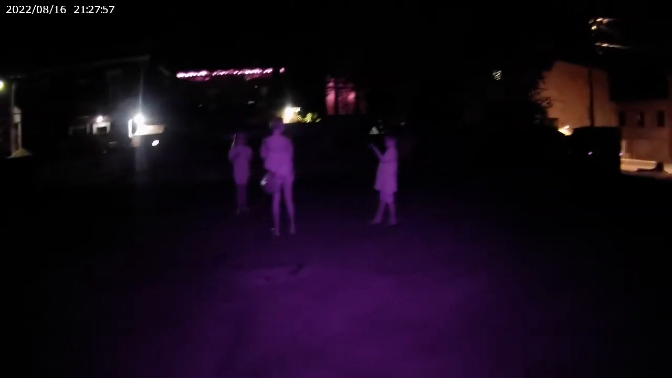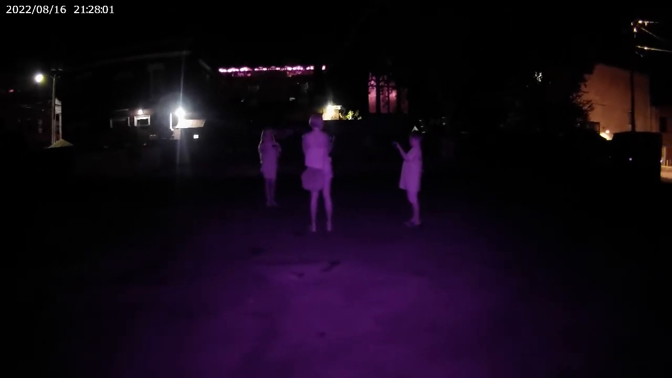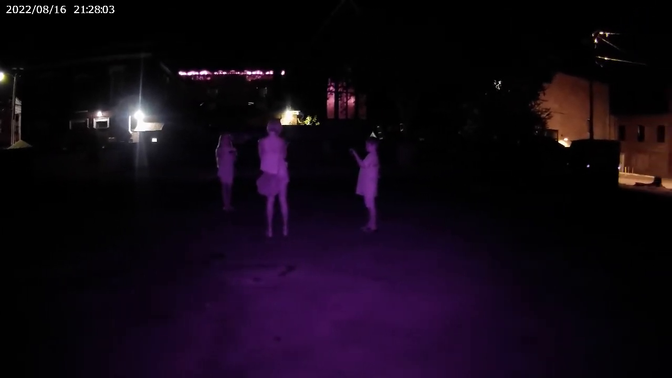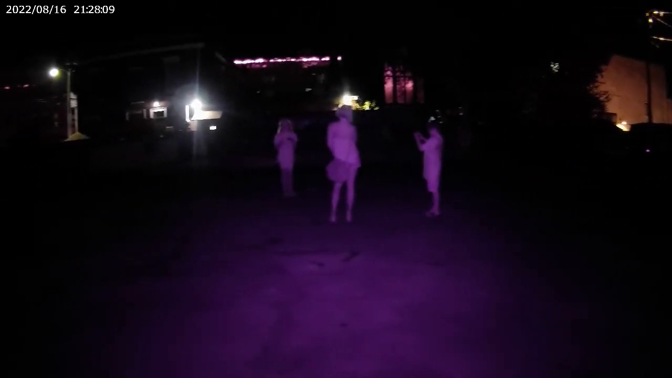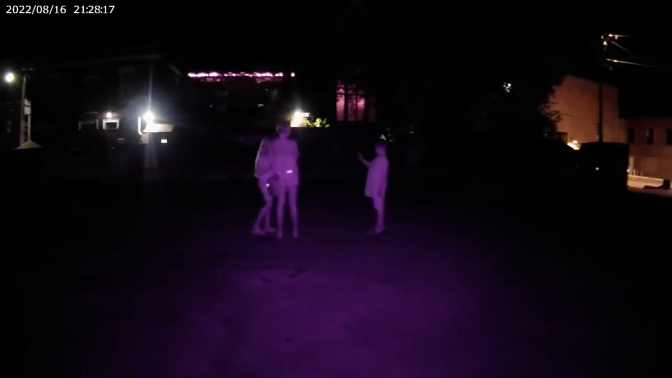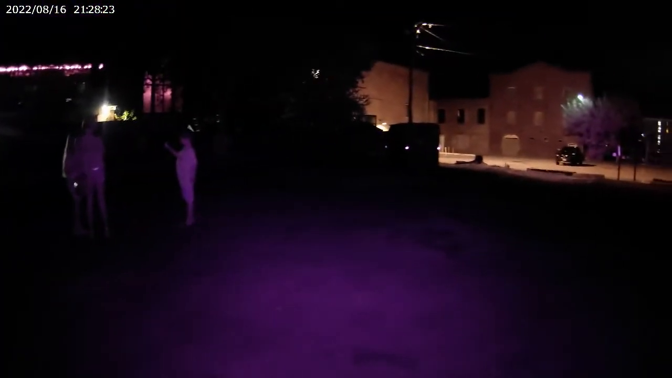Is there a house here? Because I want to know. How did this house get destroyed? Okay. What year did this house get demolished?